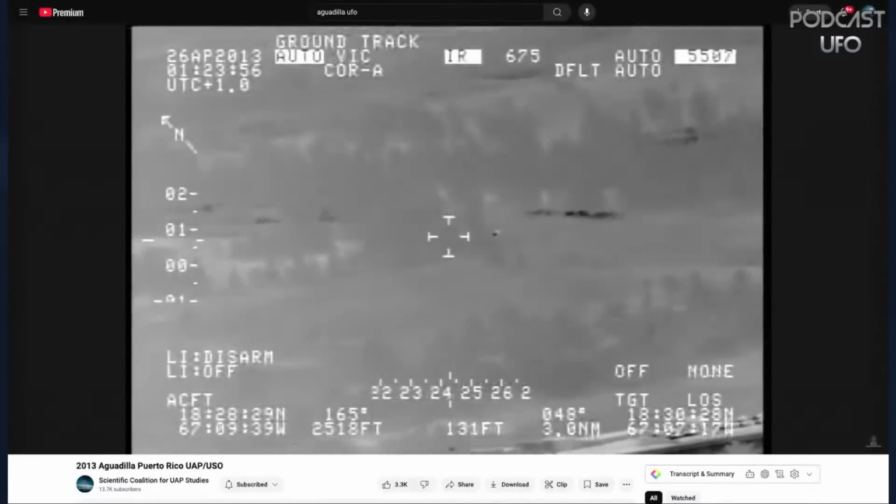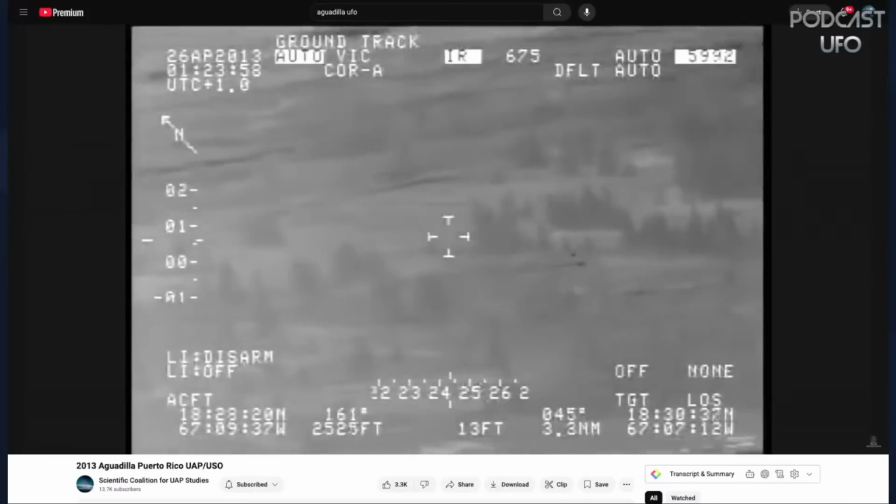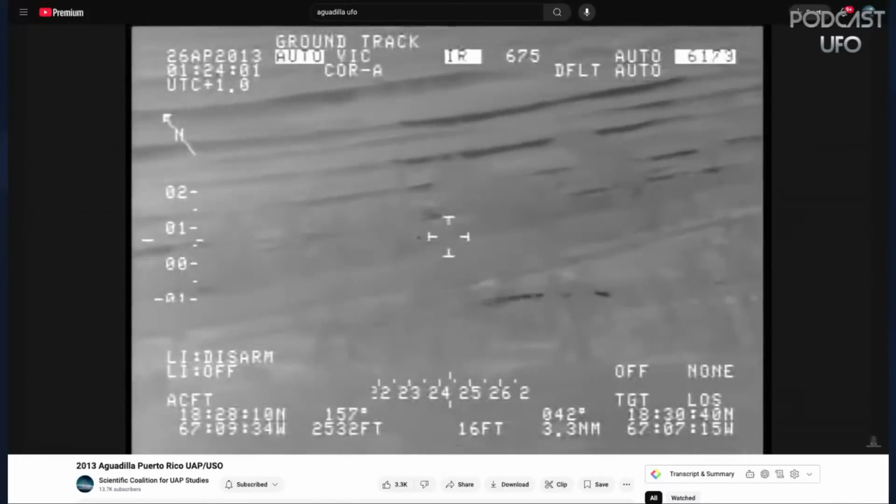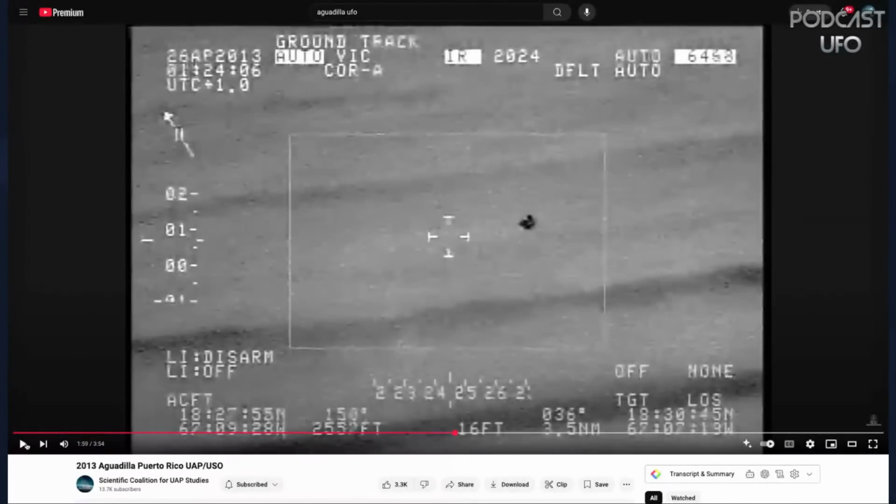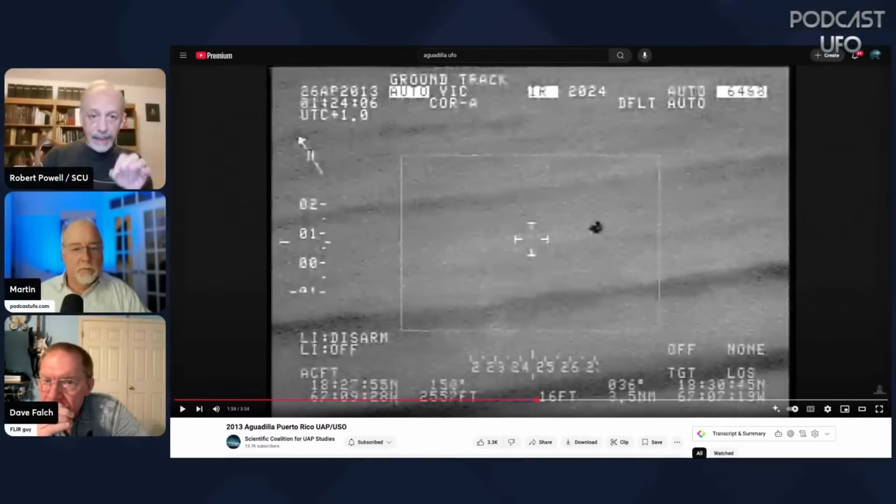Wind was moving from the east to the west at about 13 to 14 miles per hour. Now, you might pause it right there. Oh, that's a good pause. Okay, so for the audience, these IR systems are so good that they can detect a 1/10 of a degree centigrade difference. What you're seeing here is the ocean, and those dark lines are waves. These cameras are so good, they can detect the temperature difference between the top of the crest of a wave and the trough of the wave.